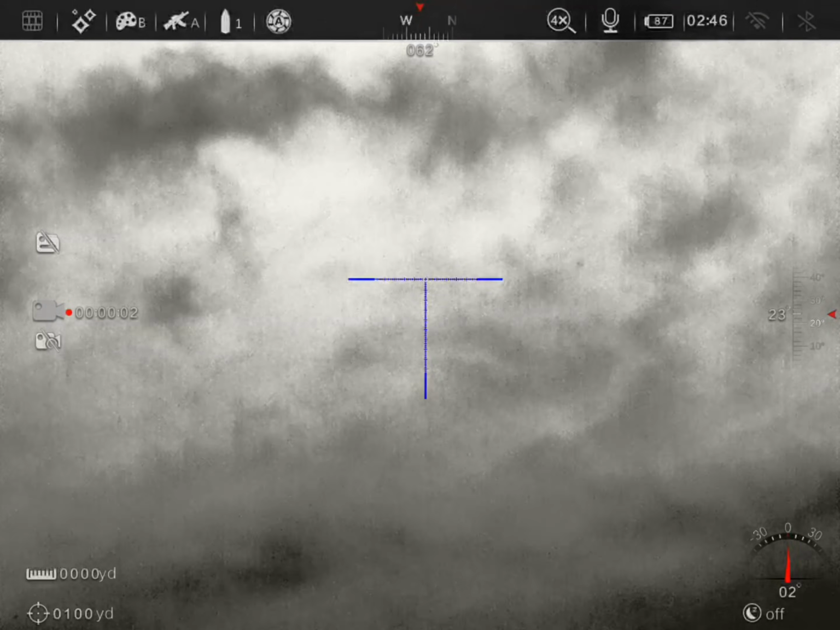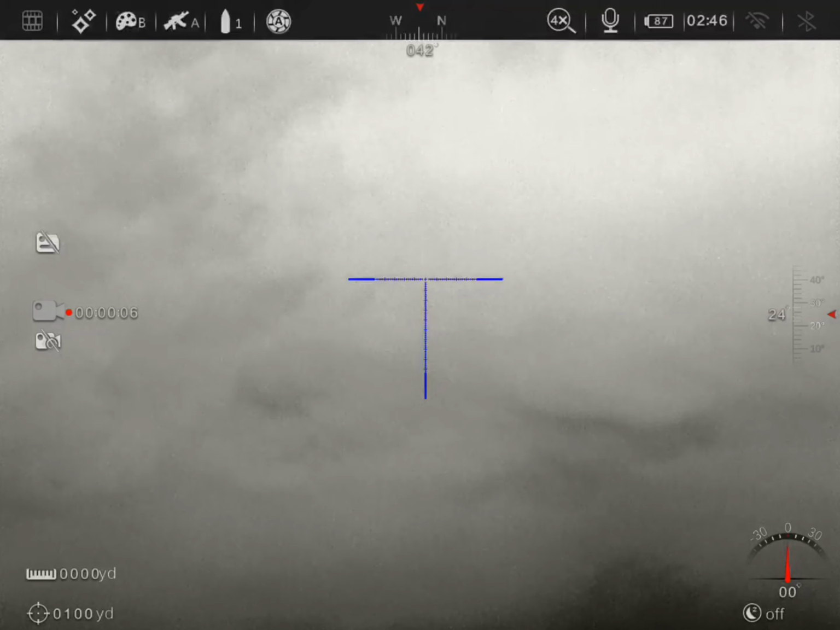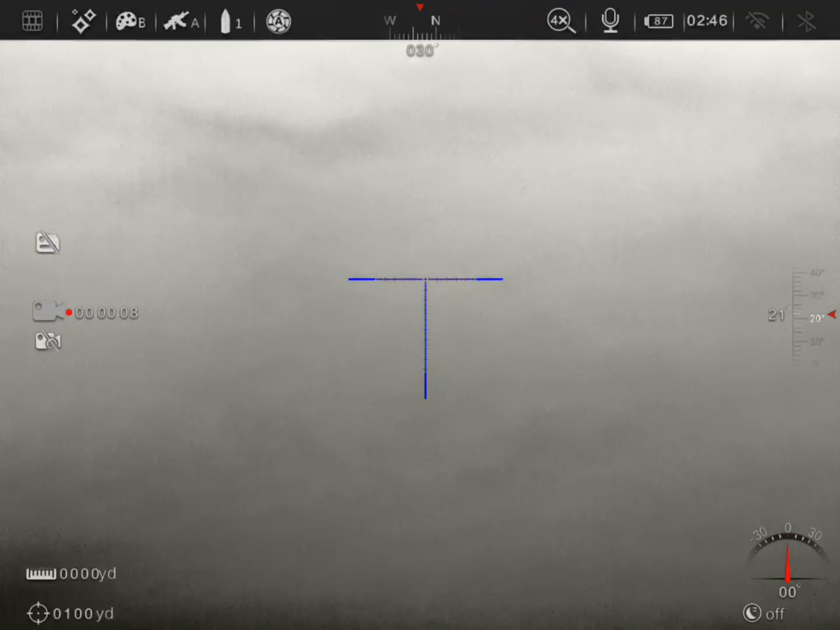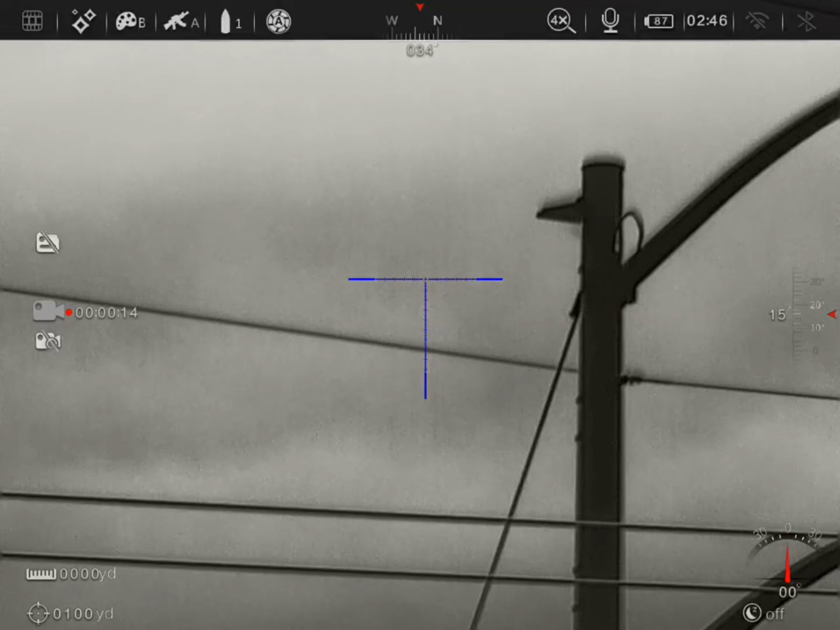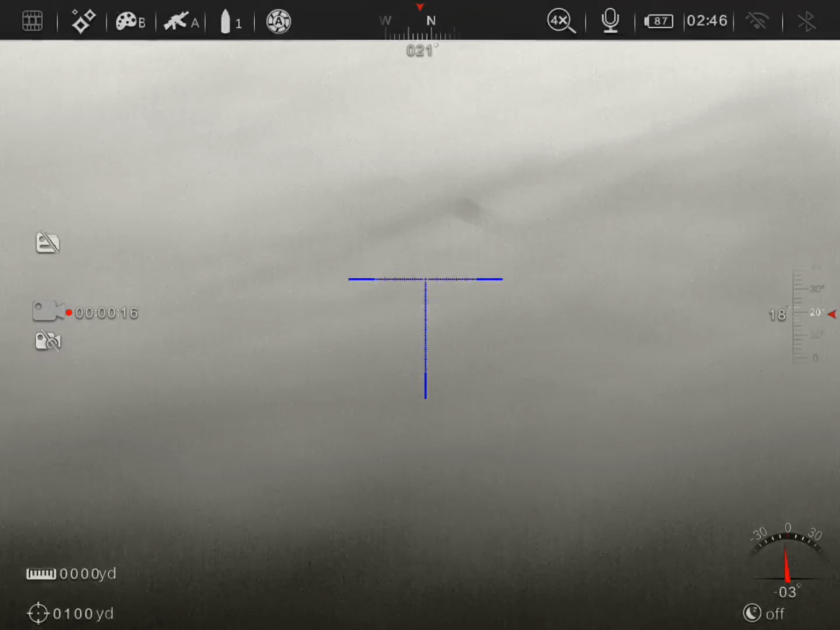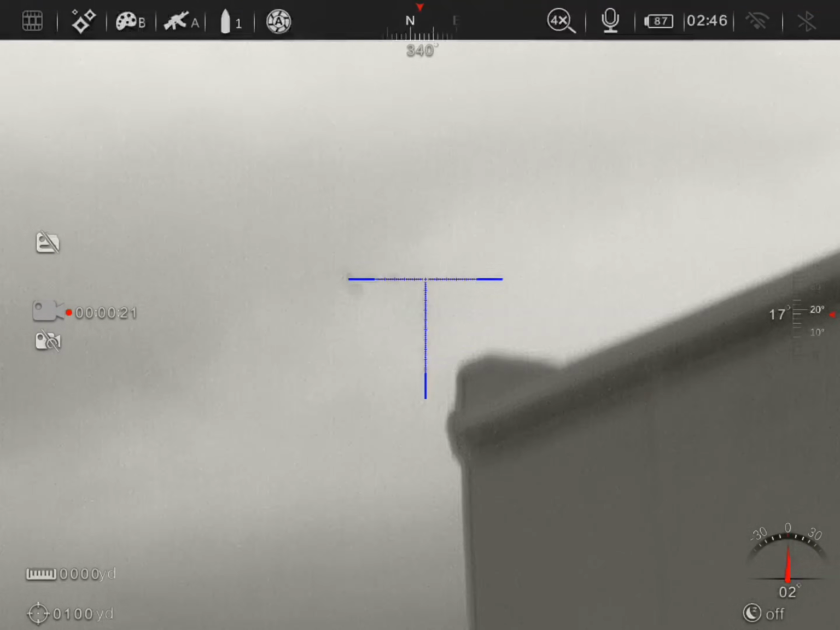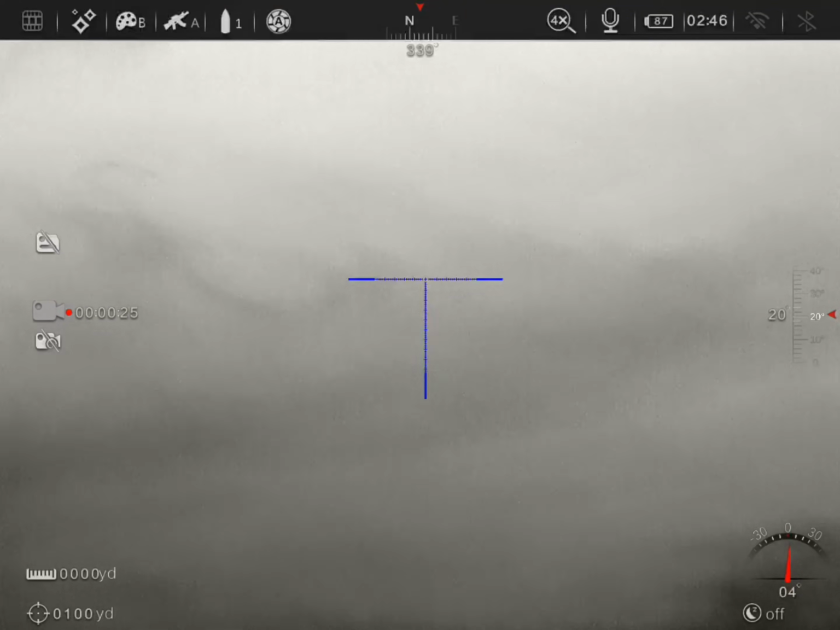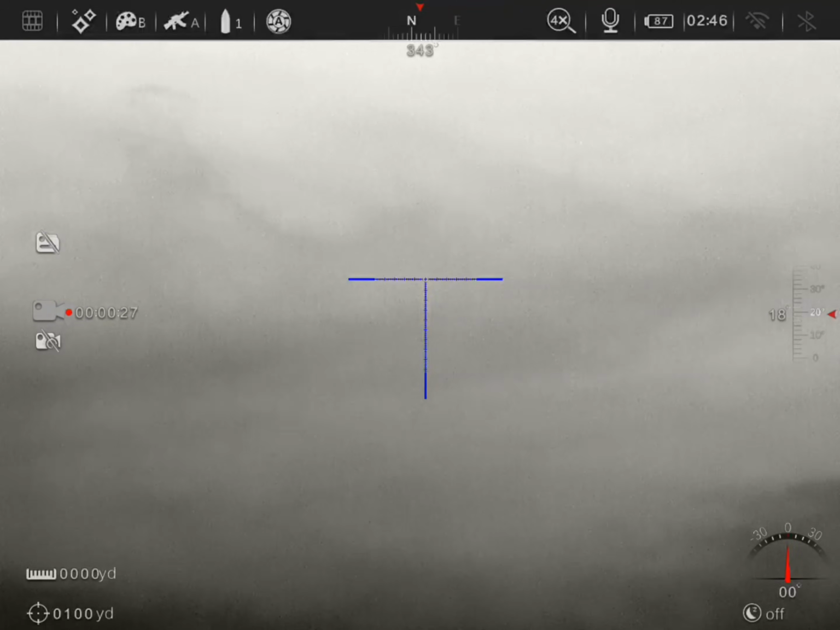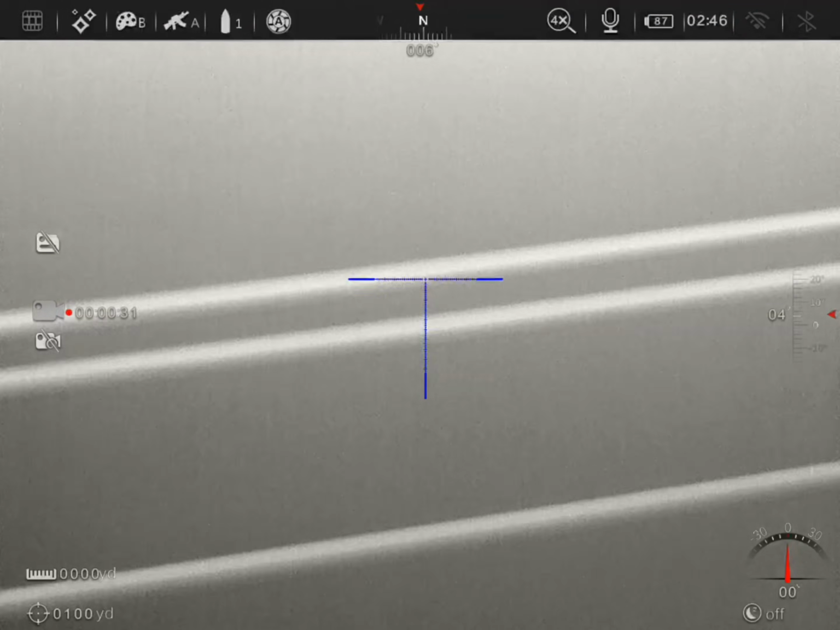Alright, here we go. We're in focus. This thing is moving quick. Very fast. Holy shit. Alright, we're gonna go focus. It's trying to lose us, going real fast. In and out of focus. Oh, that was sick. That was sick. Alright, let me readjust.